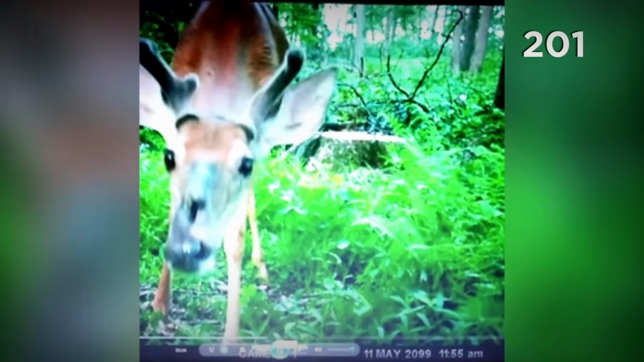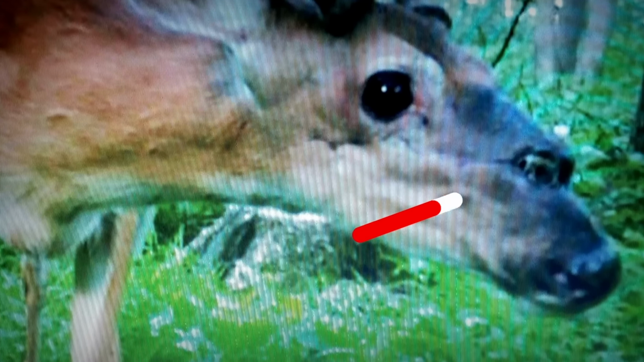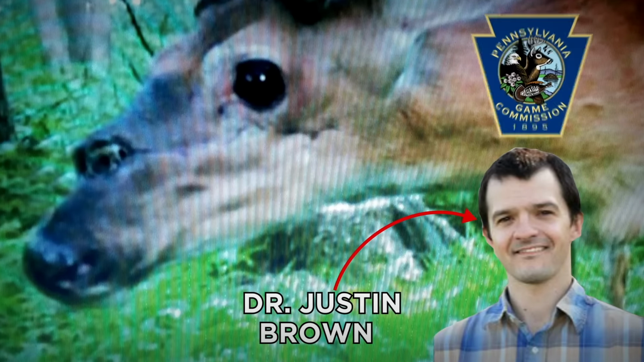This video from 2016 was captured in Lancaster County and shows a white-tailed deer buck with two noses. You can see one just poking out of the top of the other. Could there be something in the water making Lancaster game mutate? Well, probably not. Dr. Justin Brown of the Pennsylvania Game Commission thinks the deer simply suffered an injury to its muzzle, exposing the nasal passages.